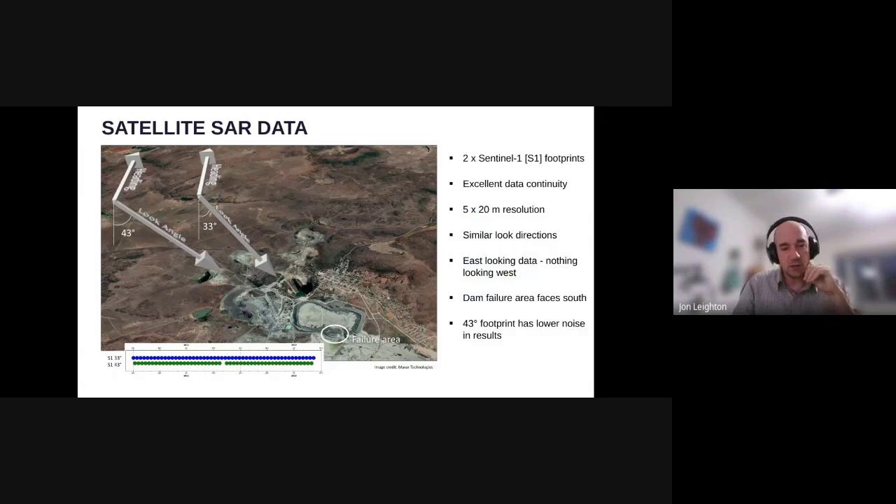And when I chose one of these footprints, there wasn't really much to separate them. So in the end, I took the 43-degree data purely because it seemed to have, on average, slightly less noise. Maybe we were just a little bit luckier on the acquisition days with the ground conditions, etc. So I took the 43 days, but we'll still talk about the 33 later on.